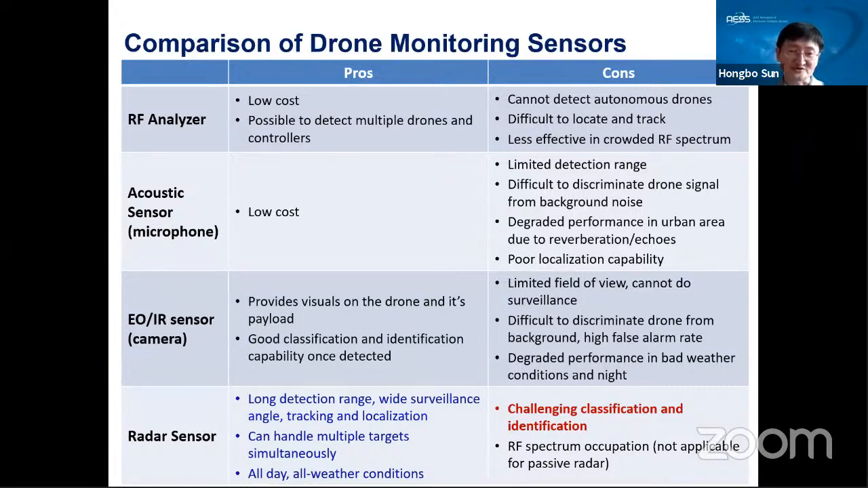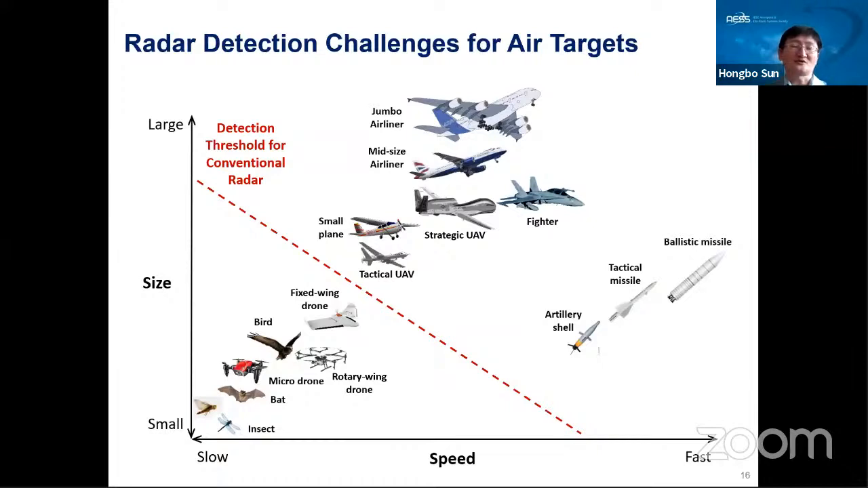But the very challenging task for the radar sensor is classification and identification. And also for the active radar sensor, normally we also need some RF spectrum occupation. But for the conventional radar system, I want to say it may not be easy to detect the drone